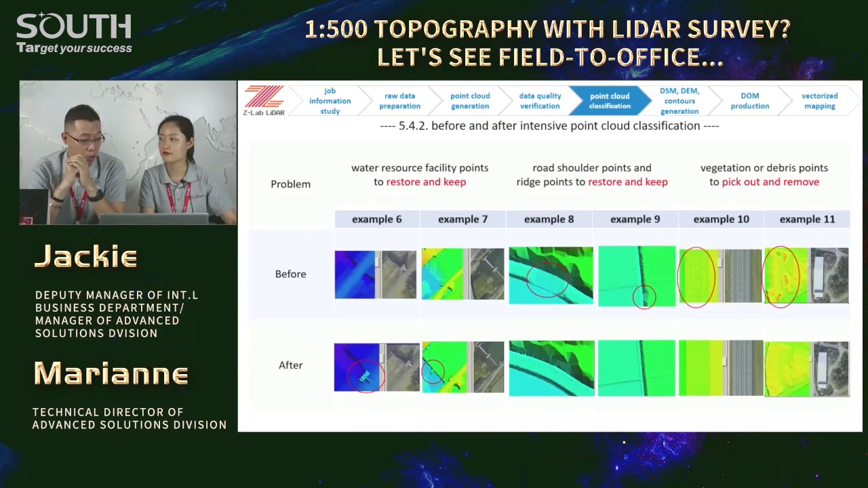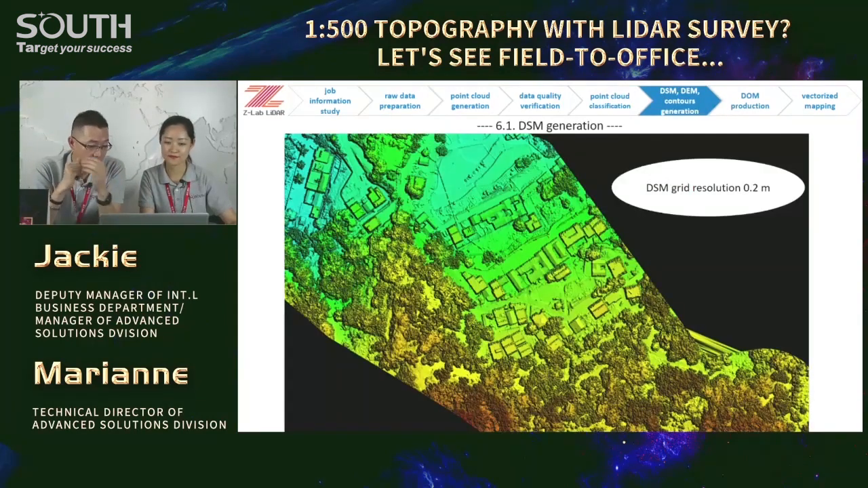And here we have the digital surface model. In order to show it more clearly, our colleagues put it at 0.2 meter resolution instead of 0.5 meter resolution. Now you may find some vegetation, buildings, right? Quite a lot on the ground surface, right? We call it a digital surface model, with all the ground objects on the surface, right?